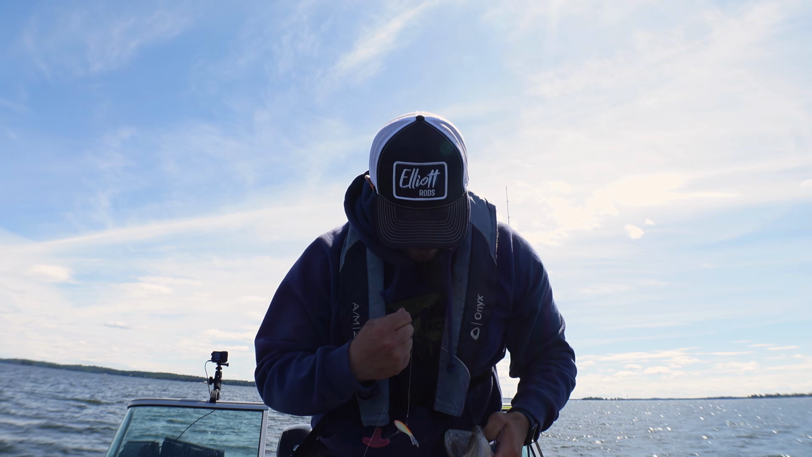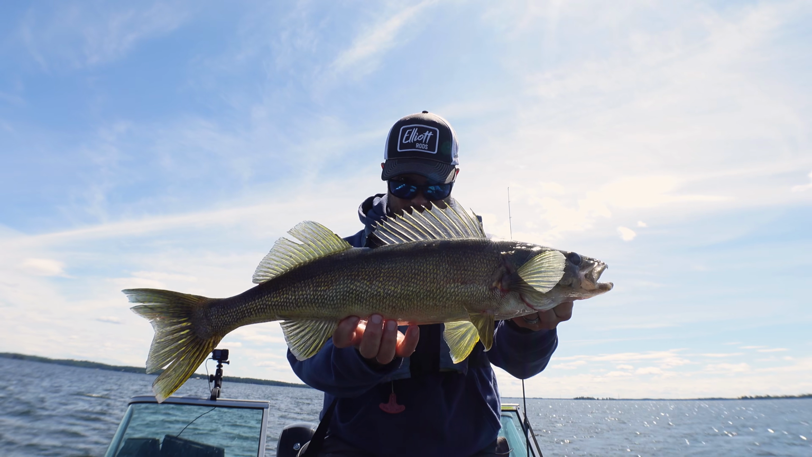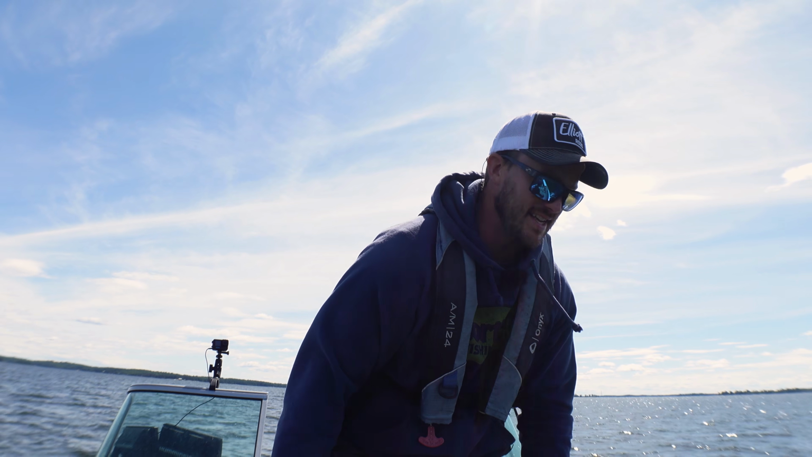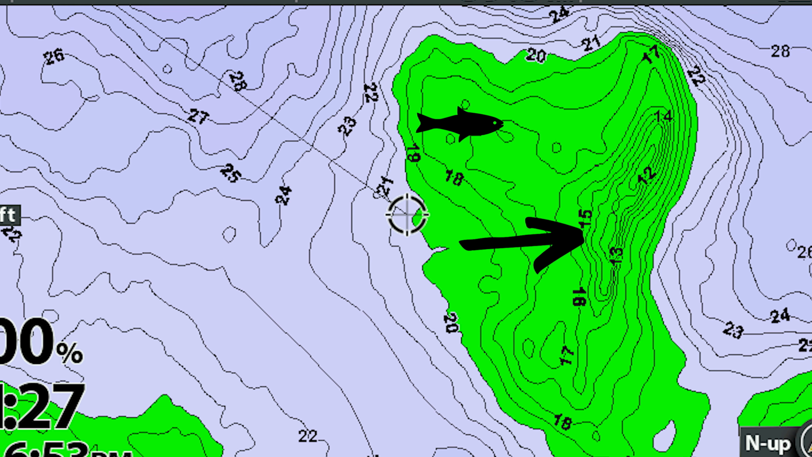Sweet. Popped off. Another probably mid 20 or so. This one is a high spot to the side of me, and kind of a little bit of a flat. It's a combination of some of these, because there's the high spot that's almost like a little finger sticking off of this, but it's also a little bit of a flat as well. So a little combination, but that's what we've got going on this one.